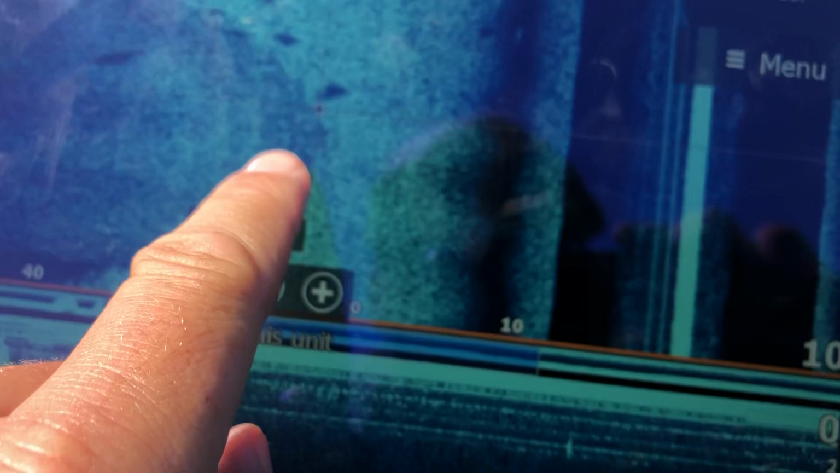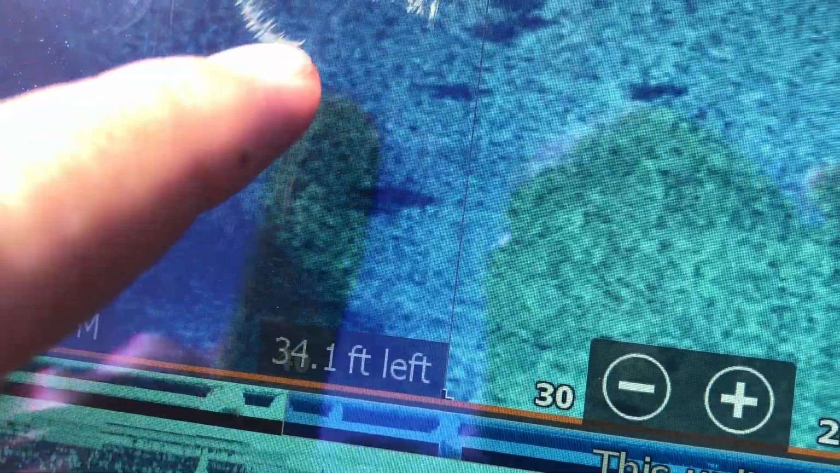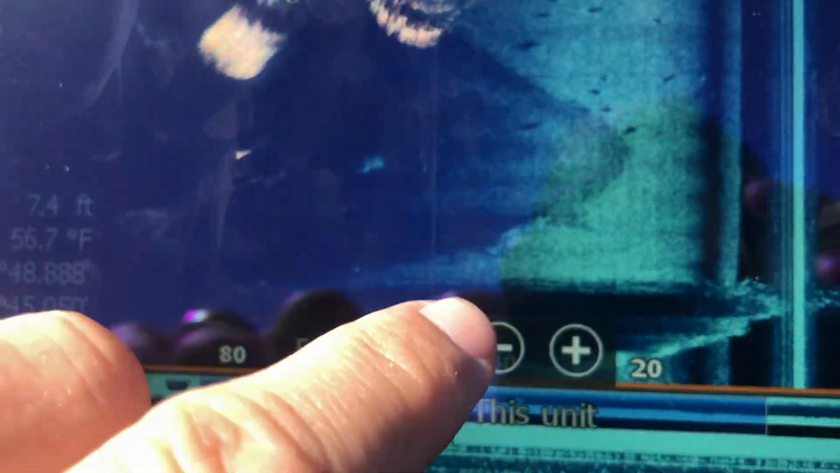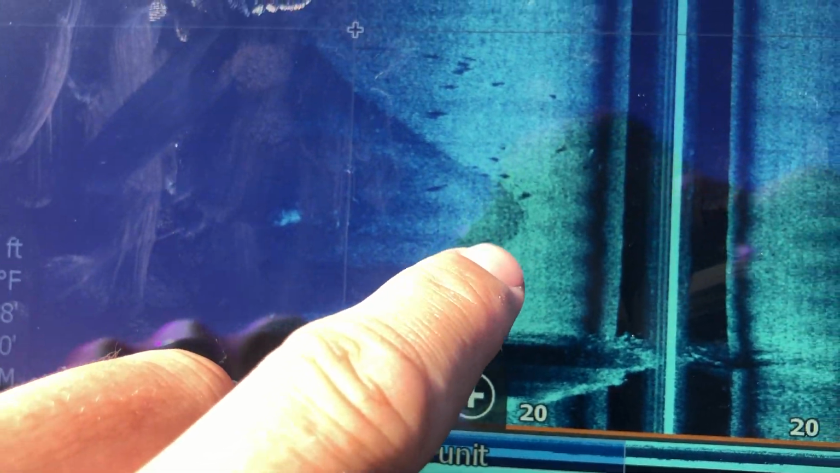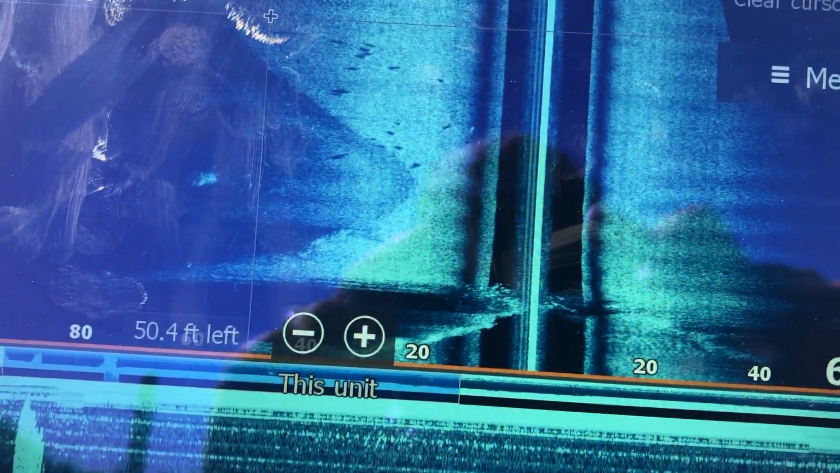Here we go. You can actually see a couple fish right there. See the bright white there. There's a couple there. That's just some stuff on the bottom. There's some short hydrilla. Then you can see actually an underwater point as well. That's right here, and you can just tell that it's not grass itself. It's actually the bottom's different. It's sitting a little bit higher.